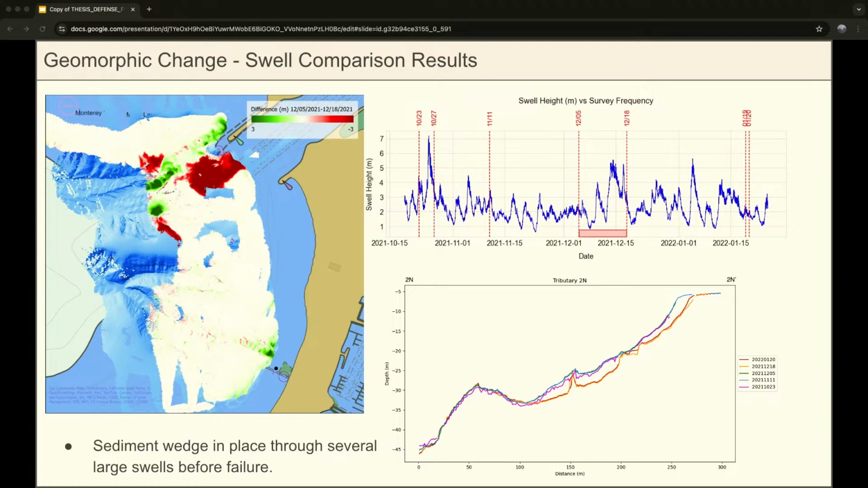And then tributary 2N shows a slightly different story though. So here we have this really big failure in tributary 2N. And that occurred in this 2-week period between December 5th and December 18th, when we had these pretty significant swell events. But from the cross-section, we see that that sediment had actually been already built up in the canyon head throughout that whole fall and winter period, where we had these massive swell events come through, and several other large swell events that came through.